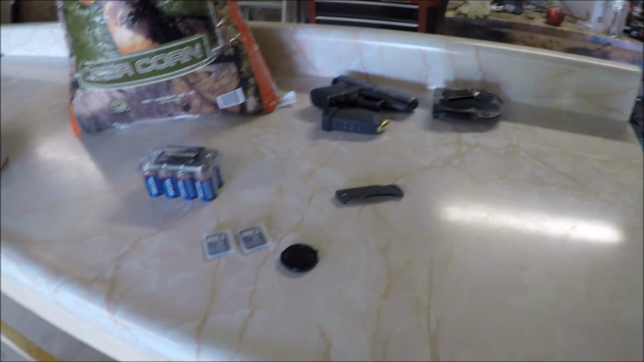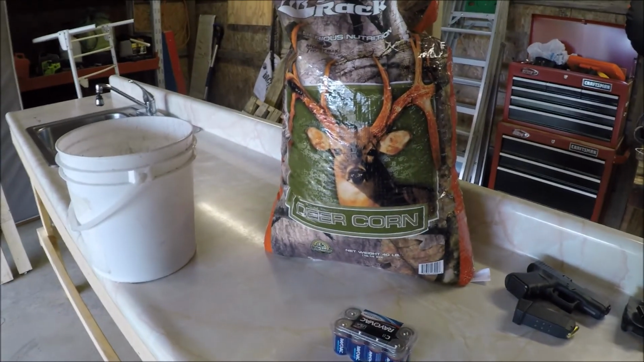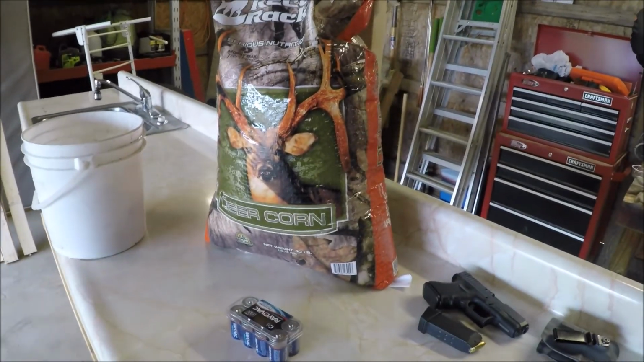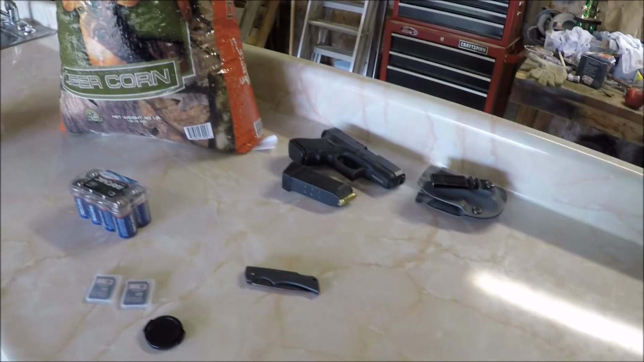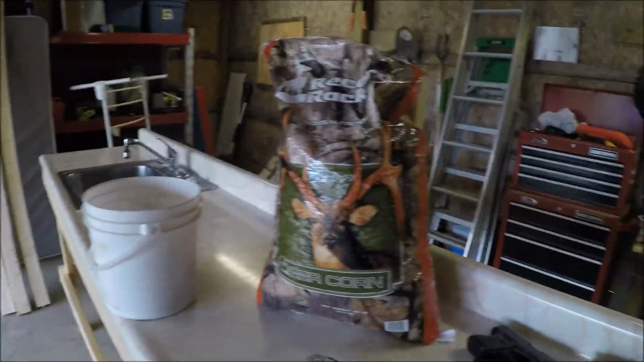I think I might set it for video for a while, and if I have any good pictures on it, I'll take some of that out. I haven't been out there in a couple weeks, about a week and a half actually. So I've got the Glock and the extra mag, always carry that with me. So let's fill this bucket up and head on out.